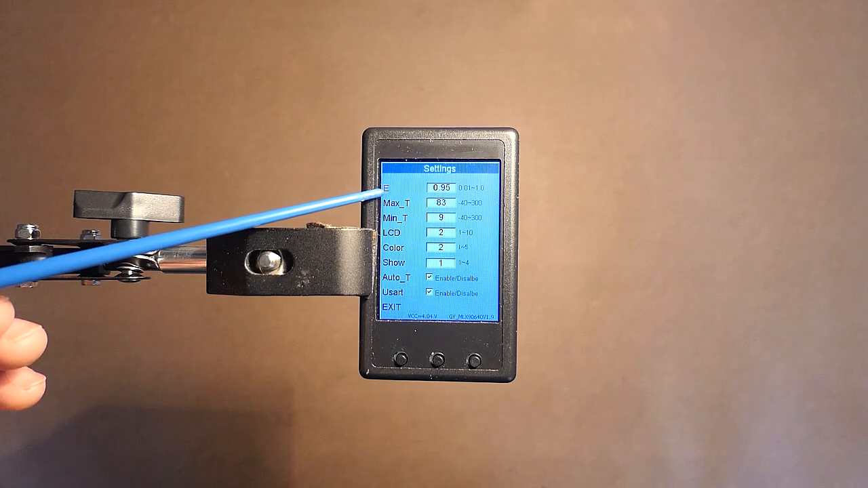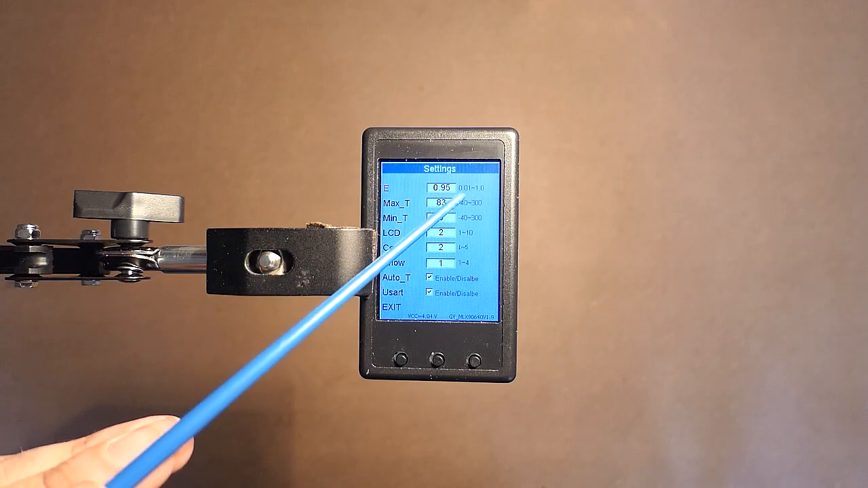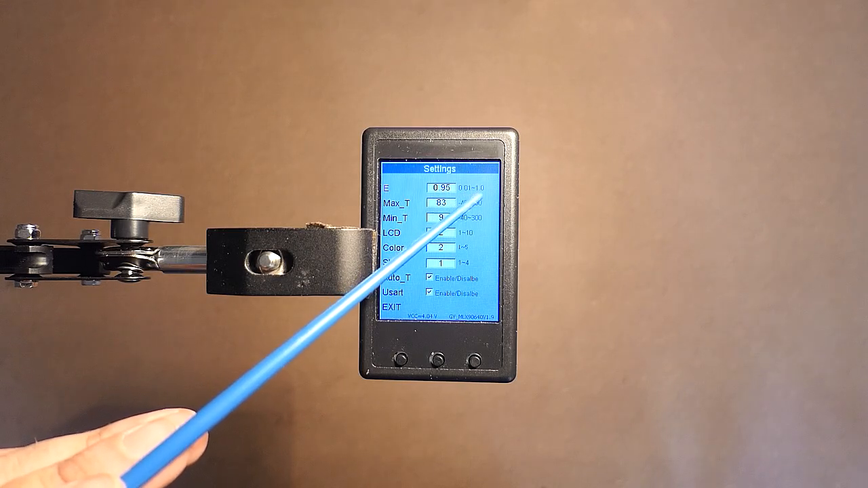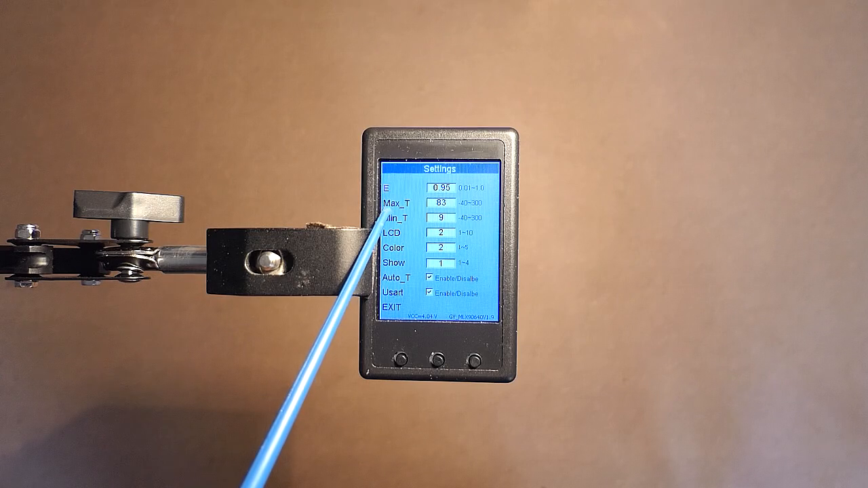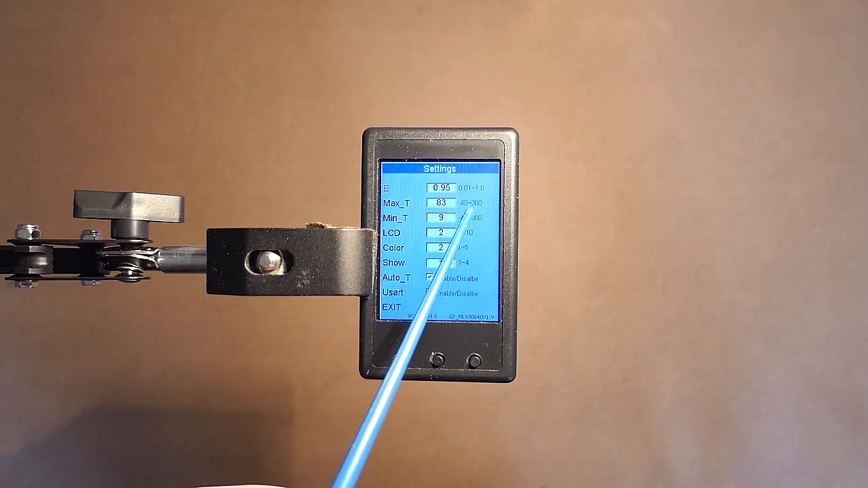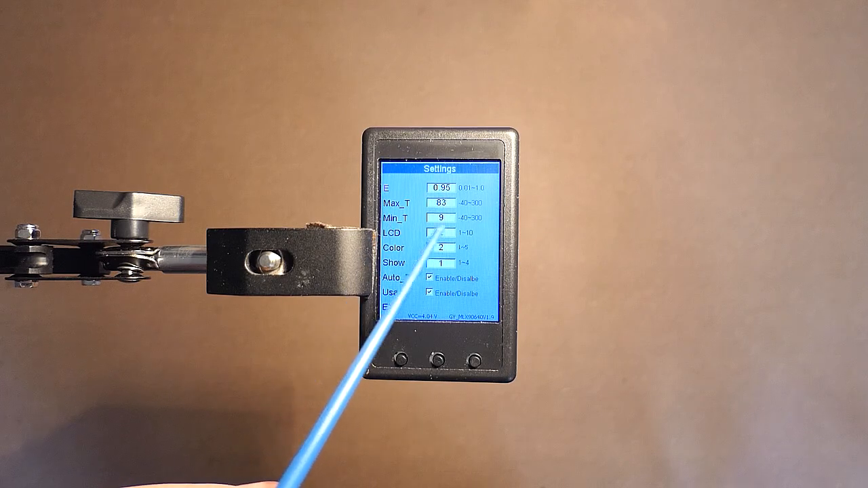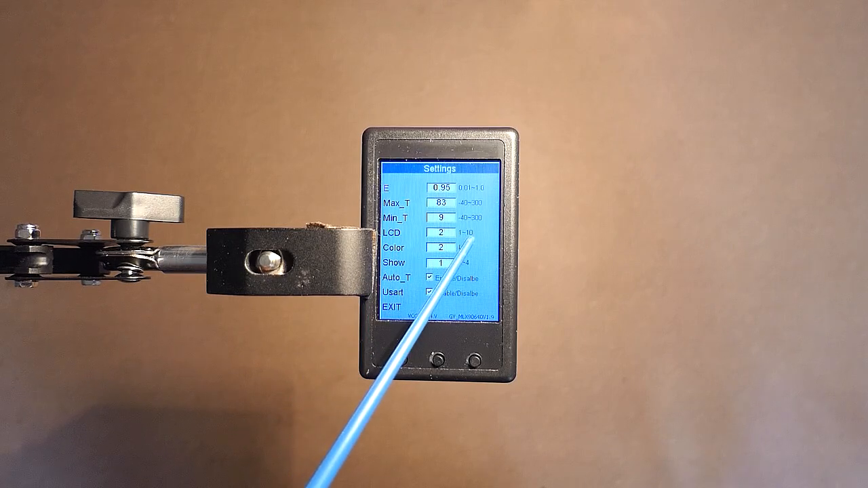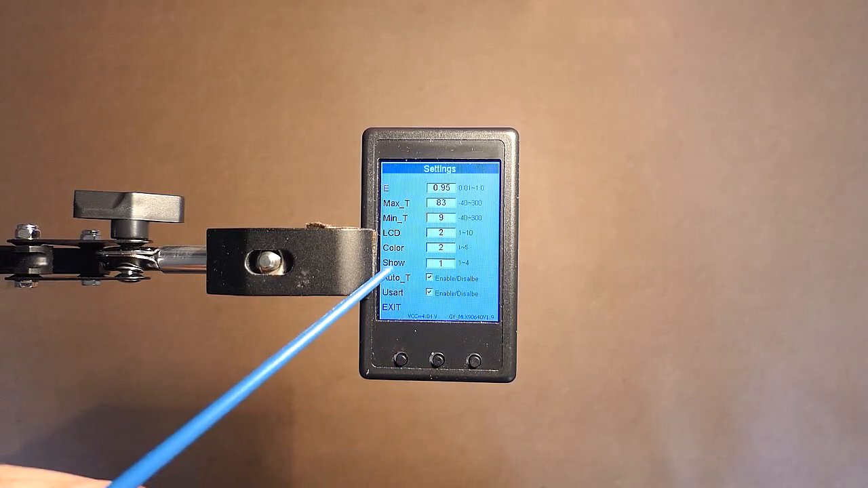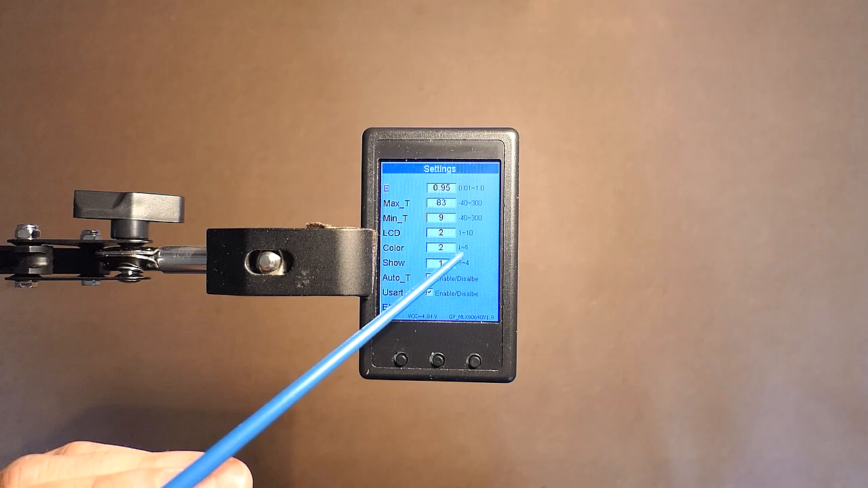Emissivity. Here we have the borders from 0.01 up to 1.0. Maximum temperature can be adjusted from -40 up to 300 degrees Celsius. Minimum temperature has the same borders. LCD screen brightness from 1 up to 10. Color scheme from 1 up to 5.